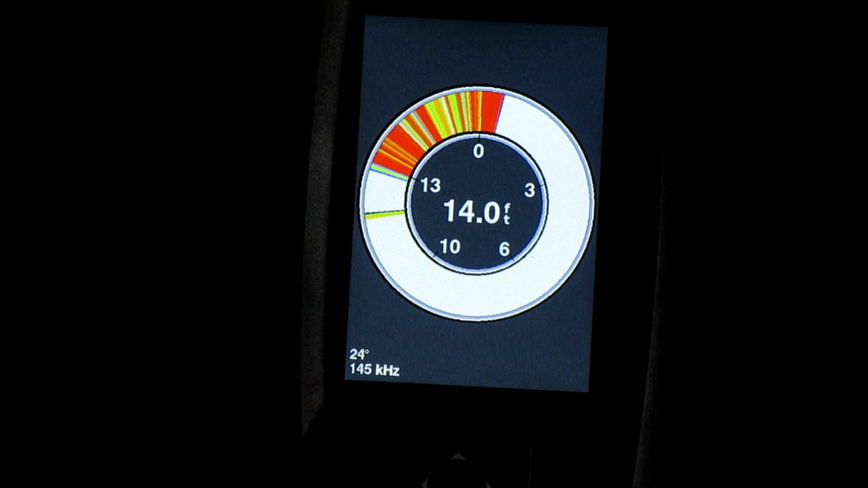If you're fishing near somebody who's using a regular flasher like a Vexilar, you tend to get a little bit of interference from their sonar signal coming from their transducer, and it shows a bunch of squiggly lines all over the screen. So, for instance, I have my Vexilar right here. I'm going to turn it on, and you'll kind of see that.